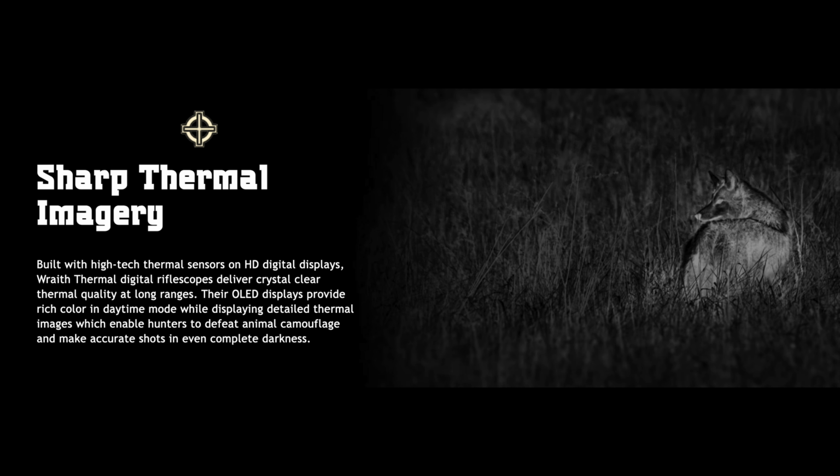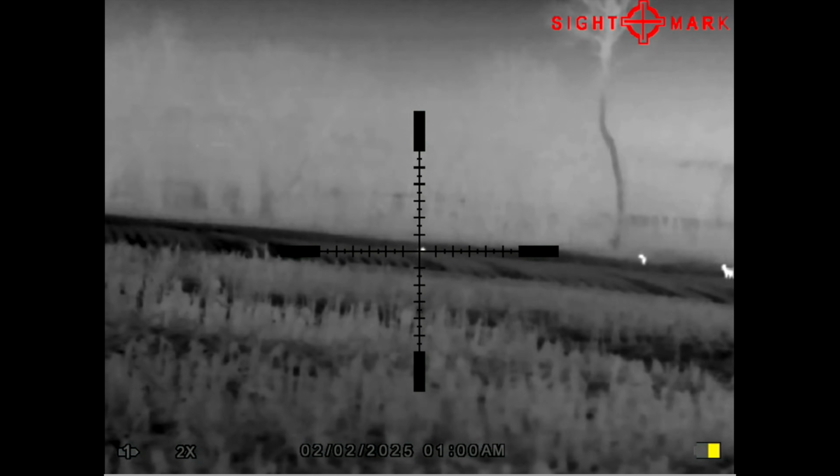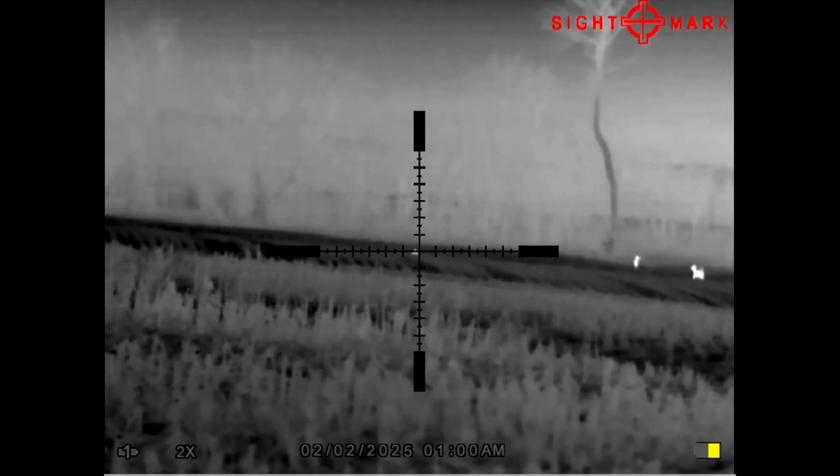The main thing Sightmark advertises is that it has sharp thermal imagery. Before we get into that, I want to point out that the Sightmark Wraith Mini Thermal does have onboard video recording with sound. So all the videos we show you were filmed with this scope onto a micro SD card, then uploaded to YouTube, so that may affect some of the quality just a little bit.